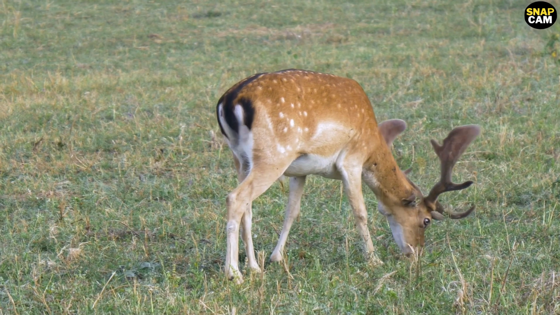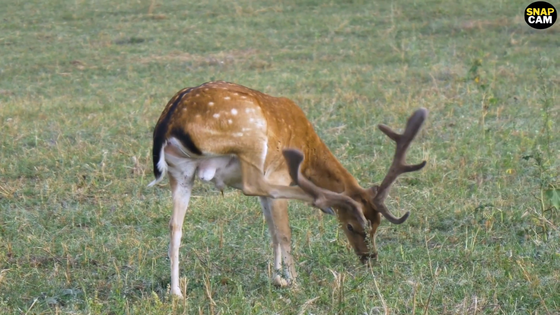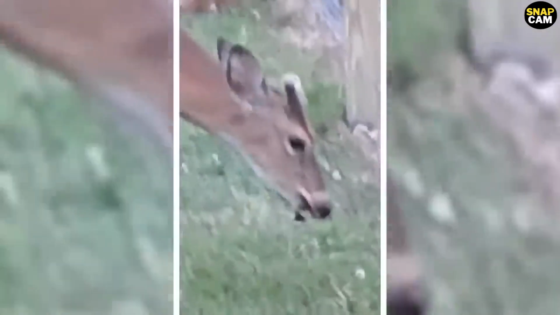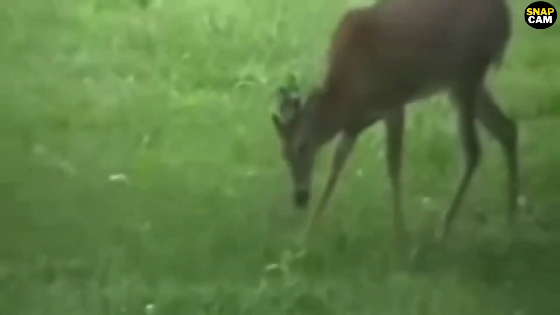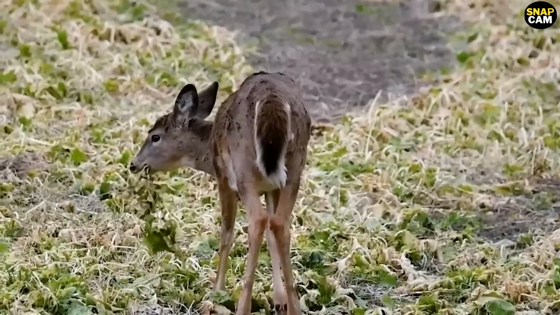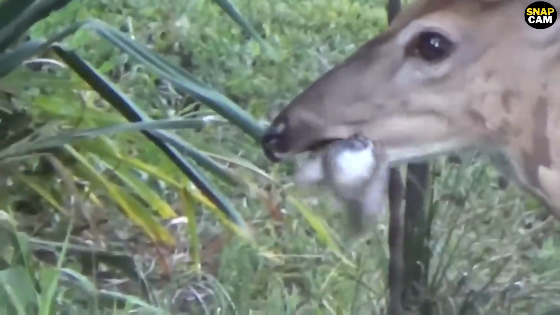In particular, they are referred to as ruminants, which refers to the fact that they have many stomach chambers to aid in the digestion of grass and other vegetation without entirely chewing it. The deer won't have any problems eating meat. The majority of its nutrients come from the plants it eats. However,